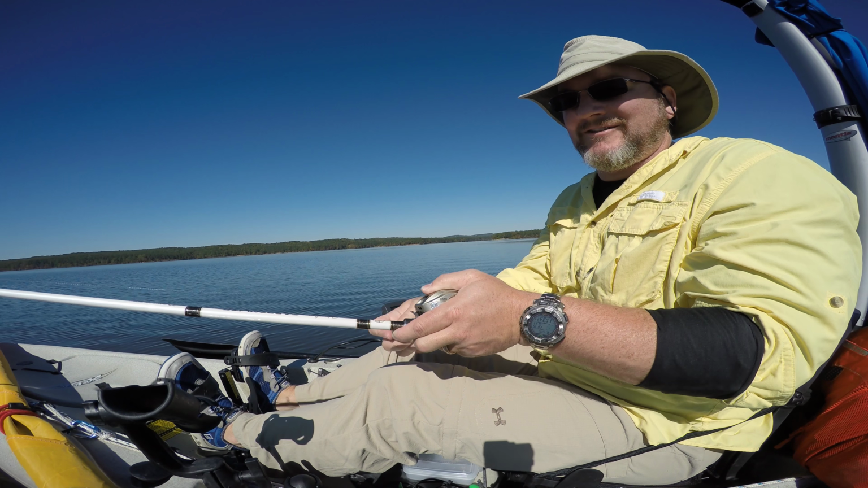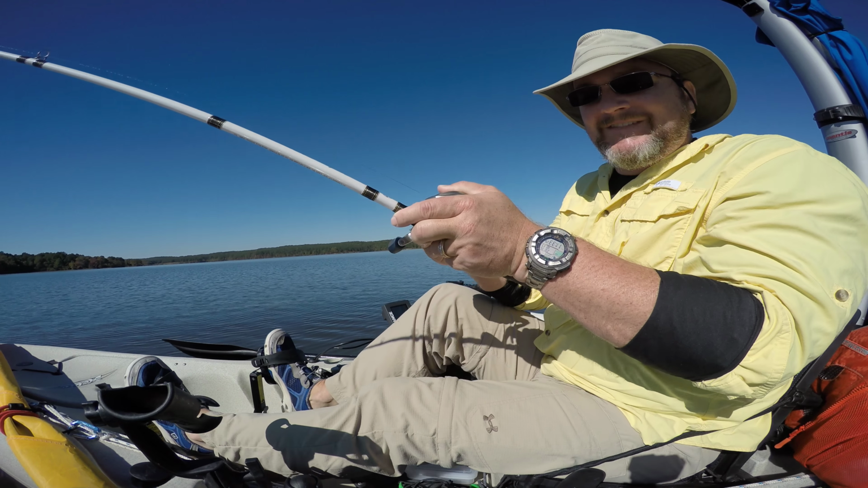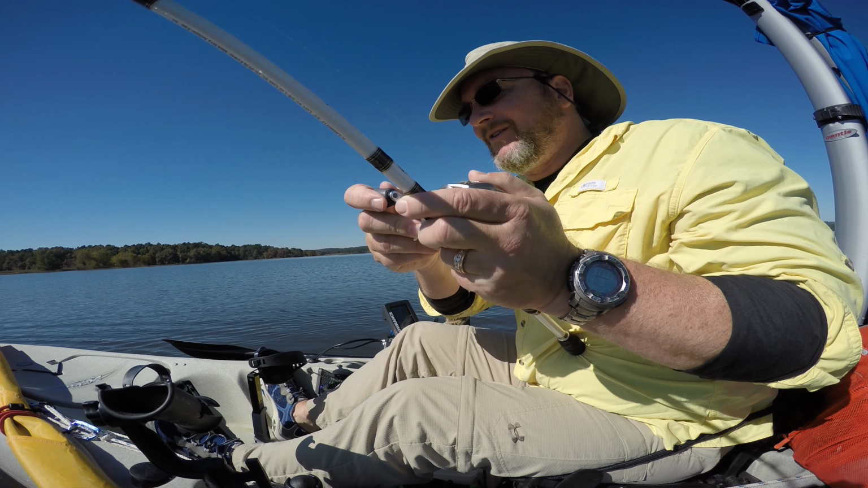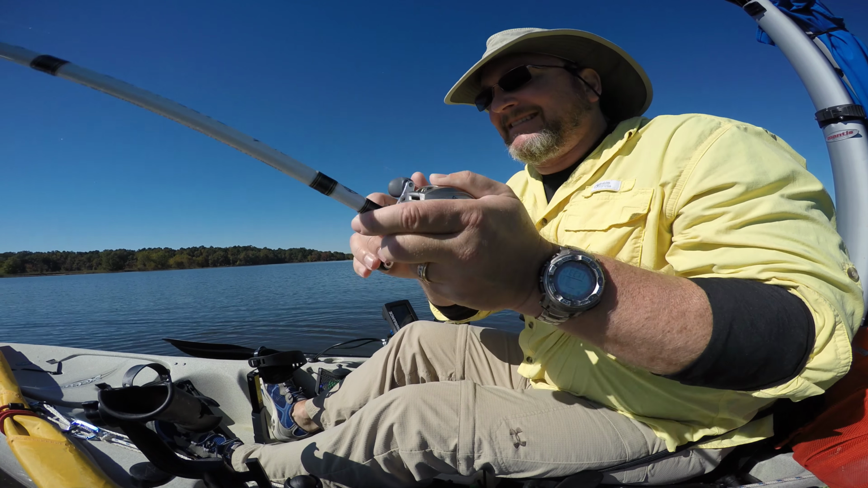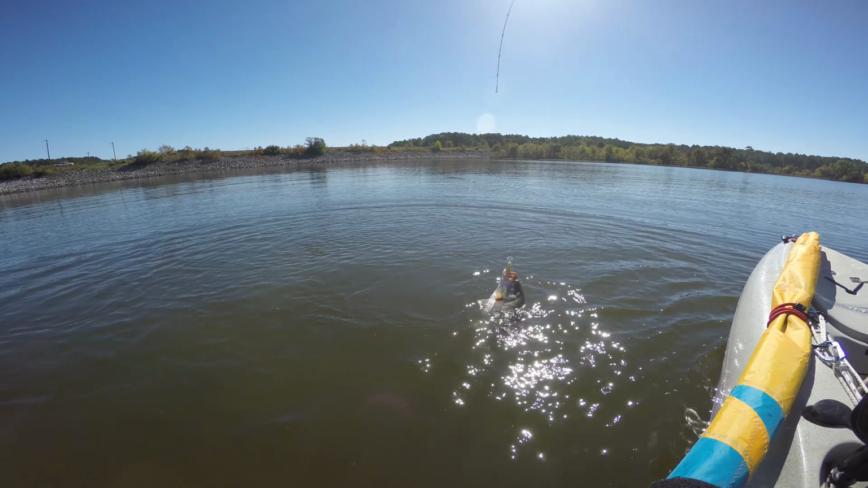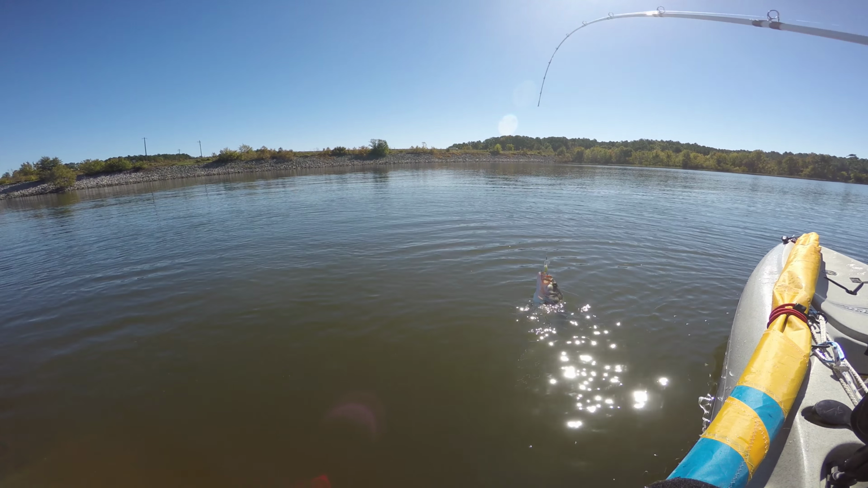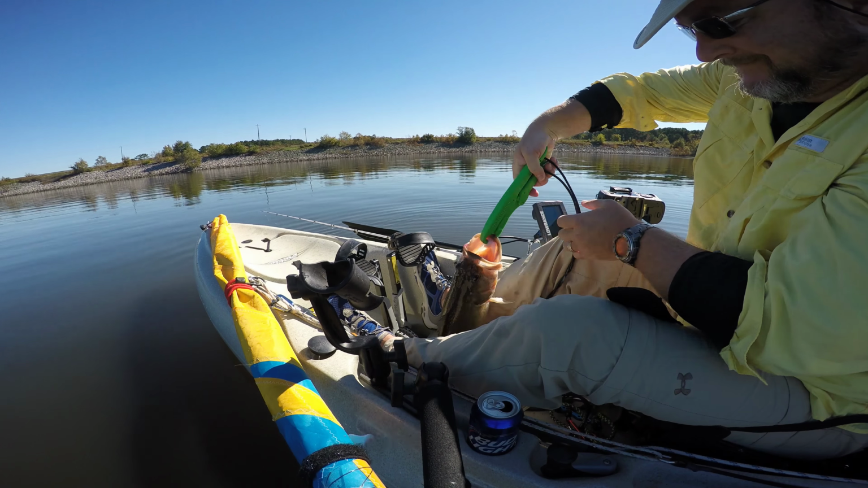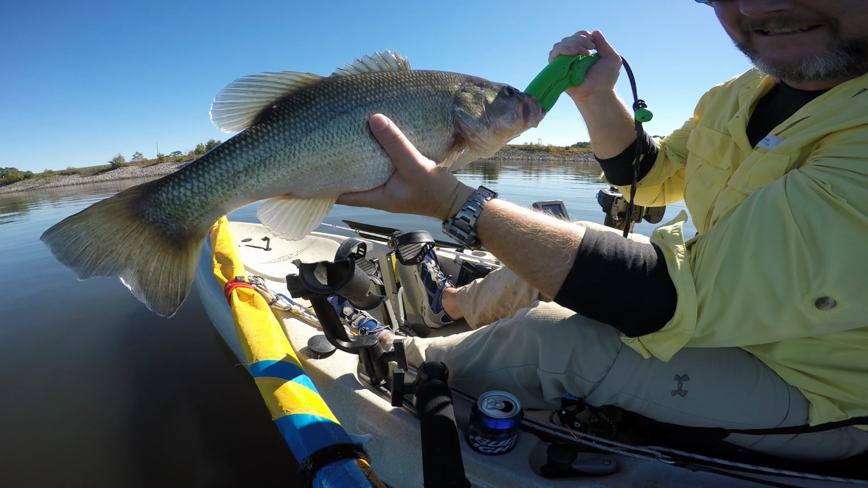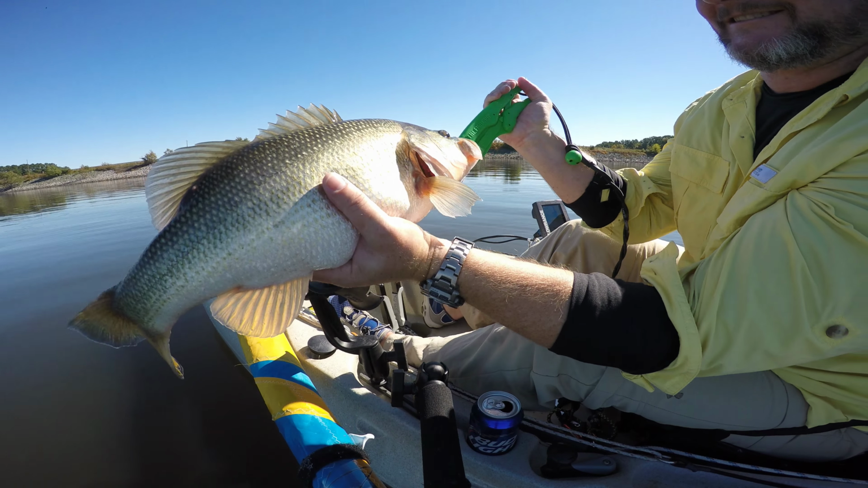Got through some little shallow area I wanted to check on, and now just caught a nice big fish. Wow, he's bigger than I thought. Oh, whoa, a big bass. Look at that. He's another lunker. He's huge. I gotta weigh him this time. First, I gotta land him. Oh yeah. Look at that guy. Look at that fish. Oh, that sucker is huge.